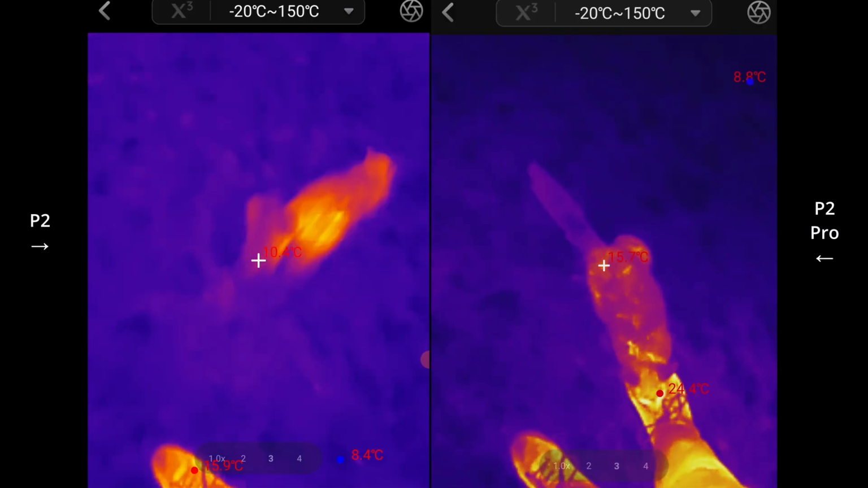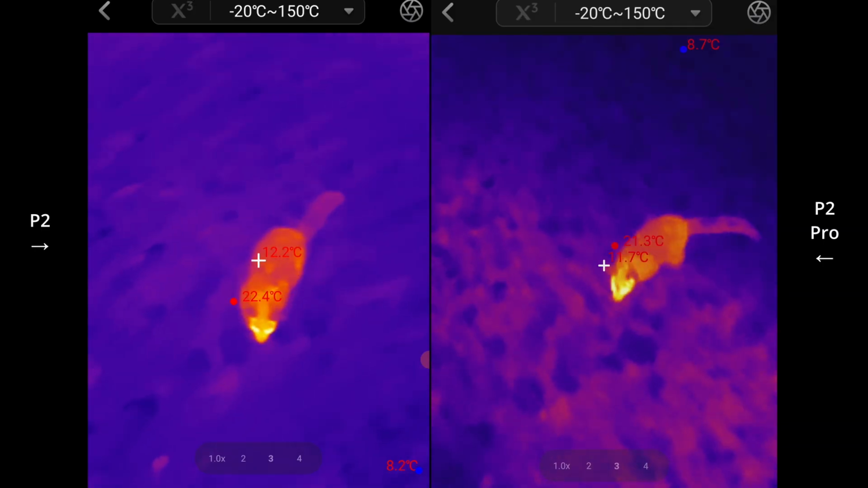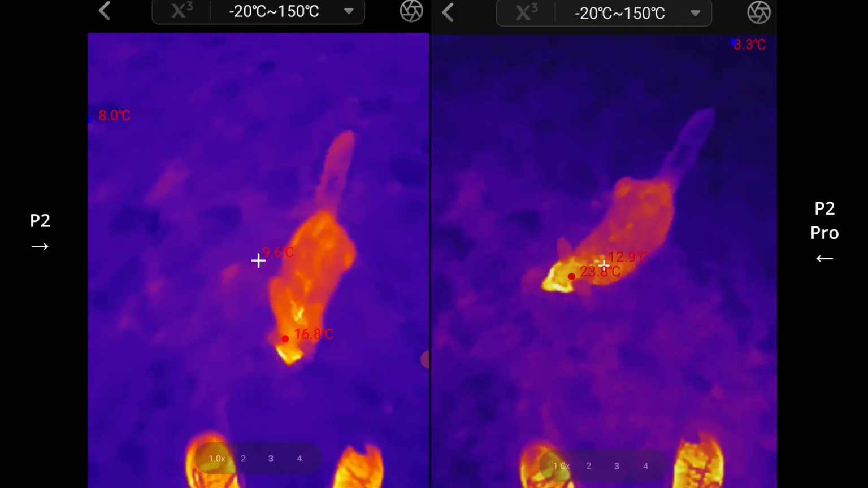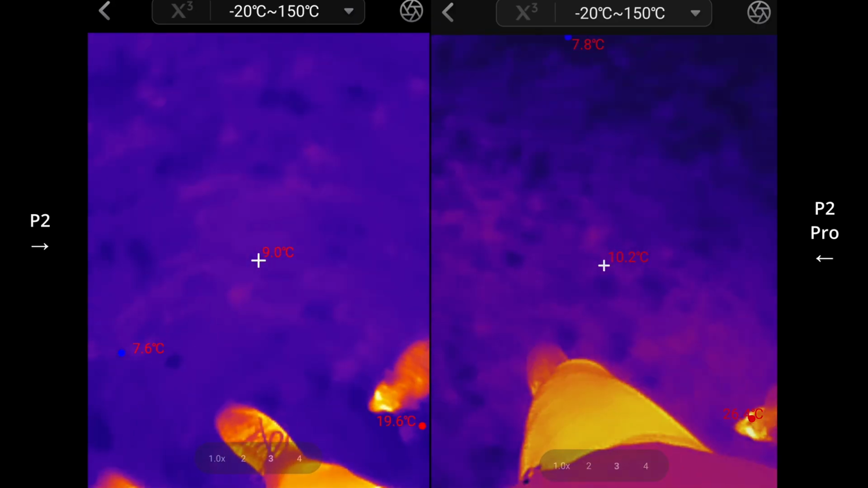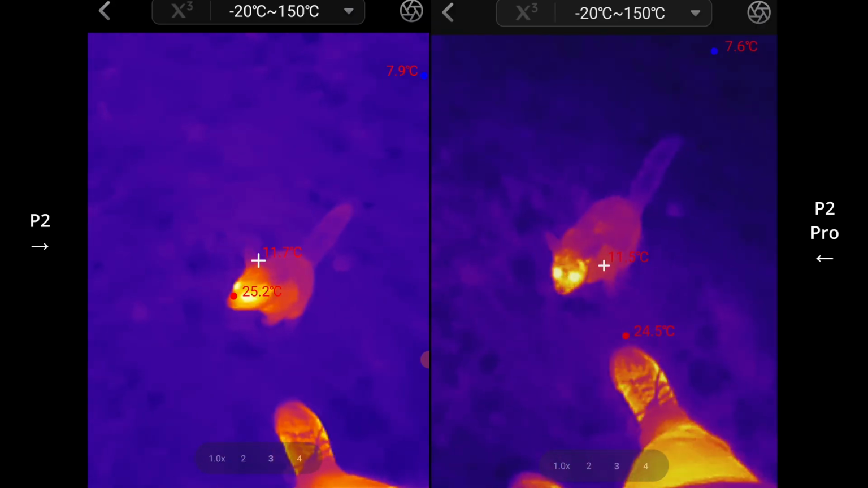See into his eyes. Whoa! I knew someone who got bitten by one of these things, these possums, and had to get some tetanus shots.